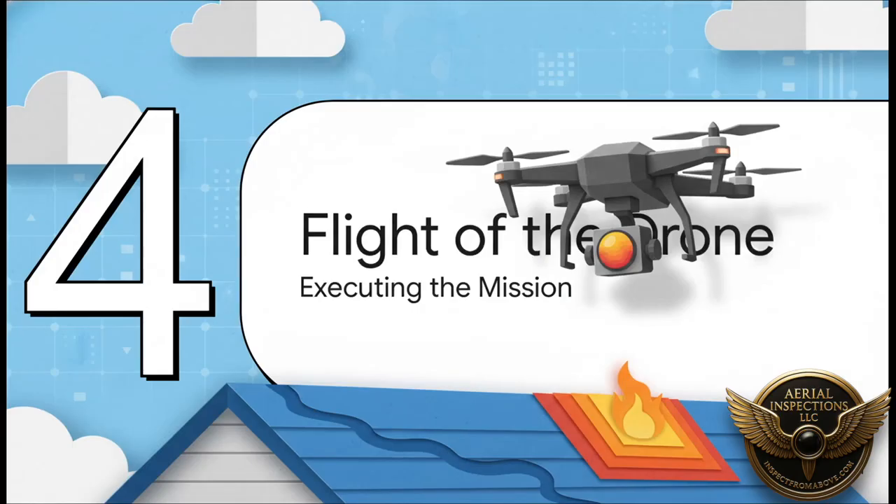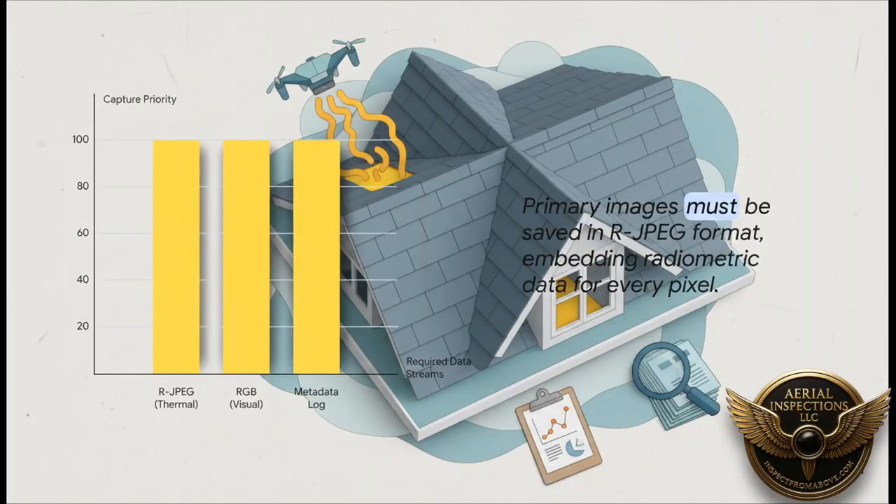All right, with all that prep work done, it's finally time. The drone lifts off. And this isn't some joyride. It's executing a pre-programmed, fully automated flight plan, making sure it gets total coverage of the entire roof with scientific precision. And as it flies, it's not just capturing one stream of data. It's grabbing 3 at the same time.